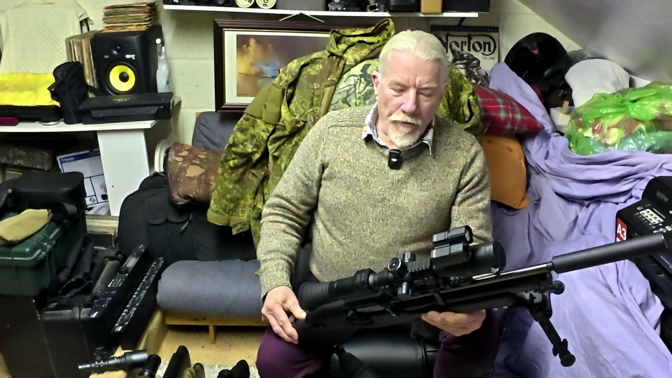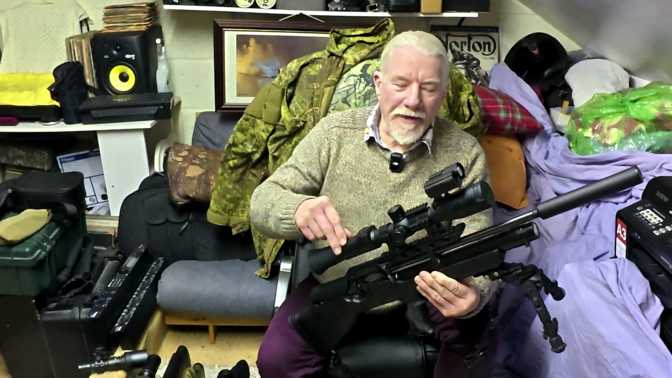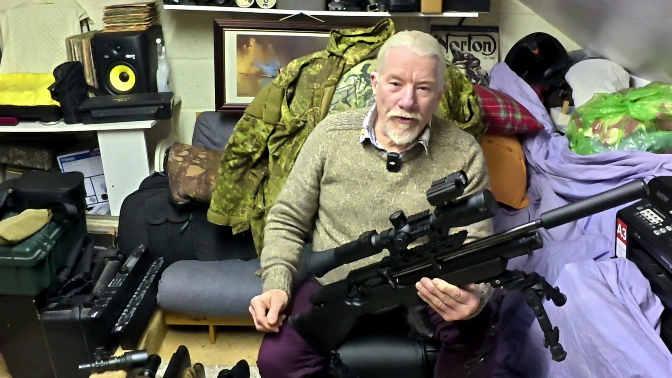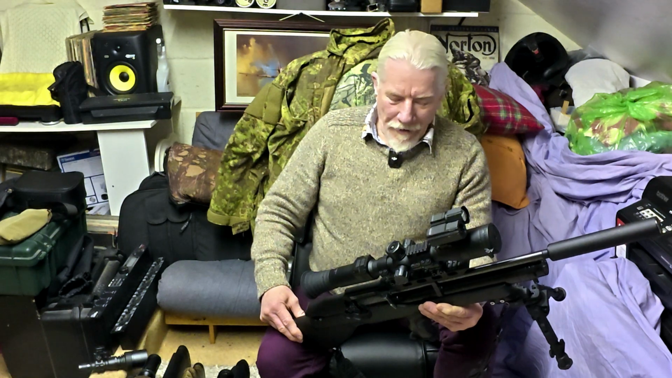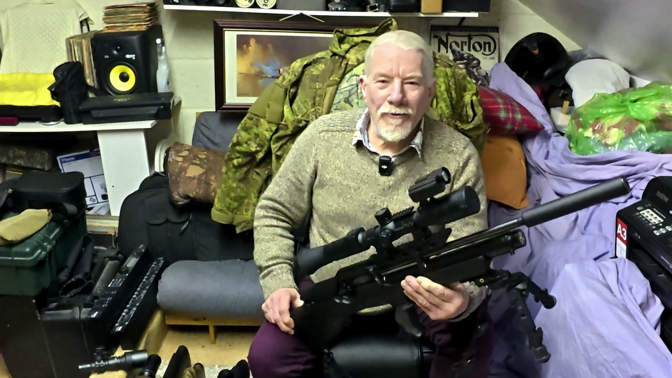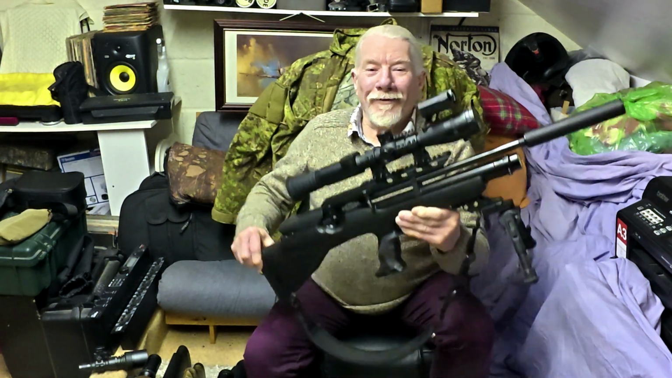It's very quiet in operation, and paired with the PARD DS it's a really good combination for me. So have I found my most favourite go-to ratting setup? Actually, I think I probably have.